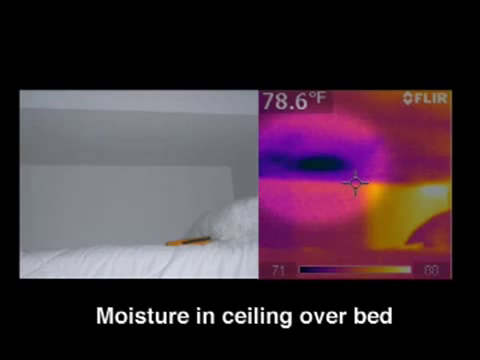If that was left to itself and not repaired, that moisture area could grow fungus and mold. That person sleeping right underneath that fungus and mold area could be affected by the growth of that fungus in that area. So again, moisture can create a lot of issues like fungus and mold, decay, and termites. If you can find the moisture, you can stop and relieve and fix some of the other issues that go with it. All right, look at the next set of photos here.